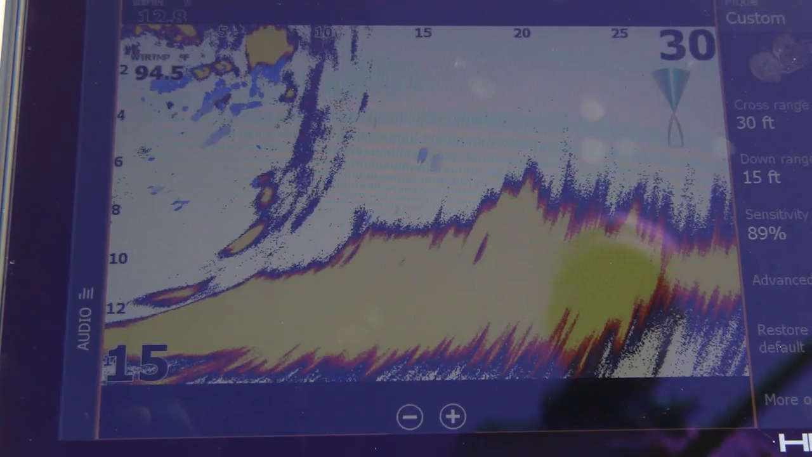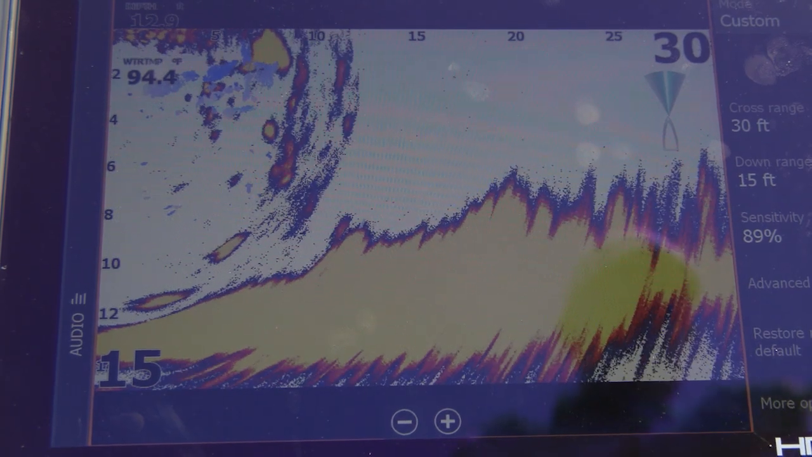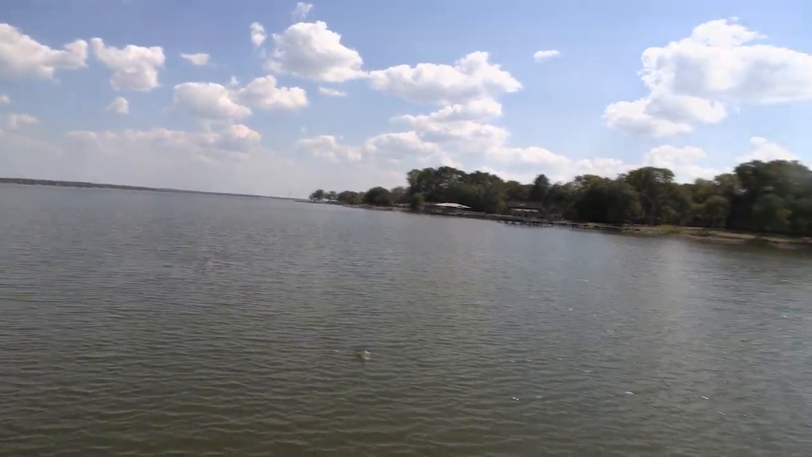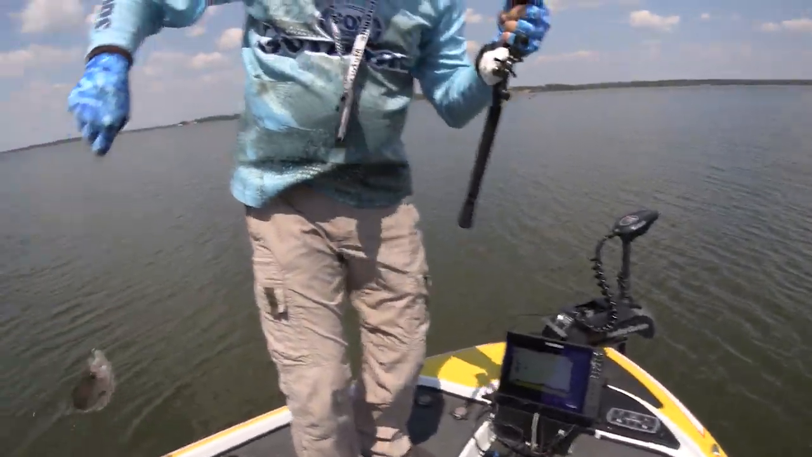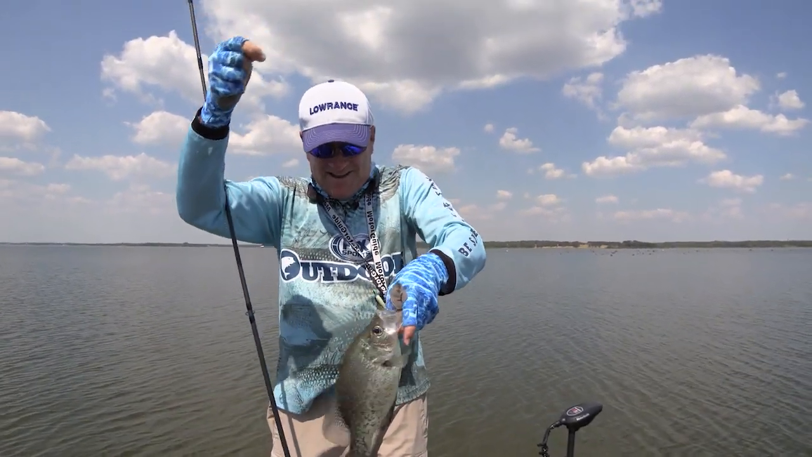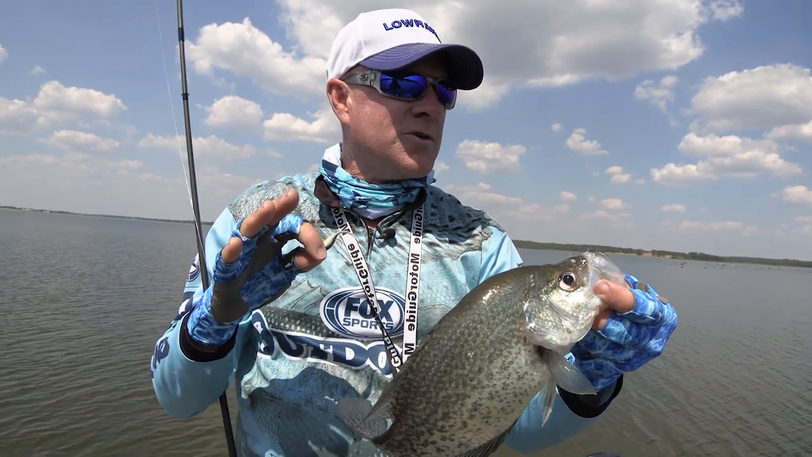There they are. I can see those fish swimming around that brush pile on my live site right there. And there's my jig. Fish, got him. There he is. Come up. Oh, big one, big one. Look at that dude. Look at that dude. Up he comes. Yeah. Oh, baby, we are having us some fun now. That's a slab. This is like video game fishing right here.